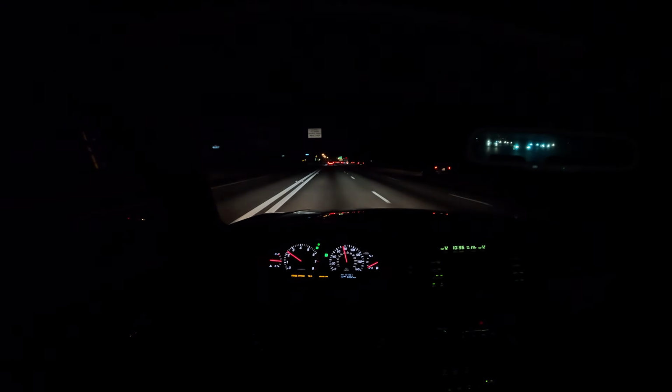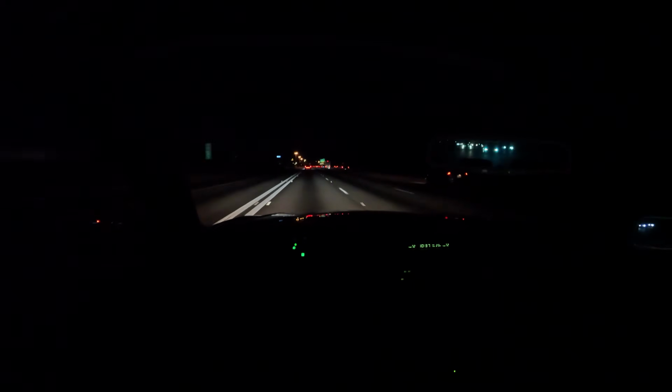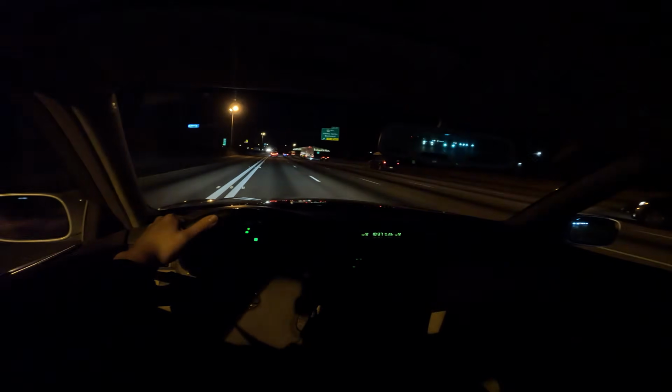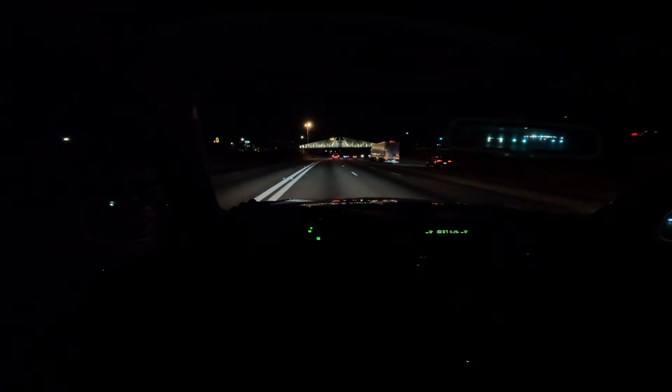And the good thing is you can actually turn off the gauge cluster light. You can turn everything off. Obviously, you're still going to see the headlight icons and the shifter light. But other than that, you can turn everything off. The distraction from the lights is very minimal.